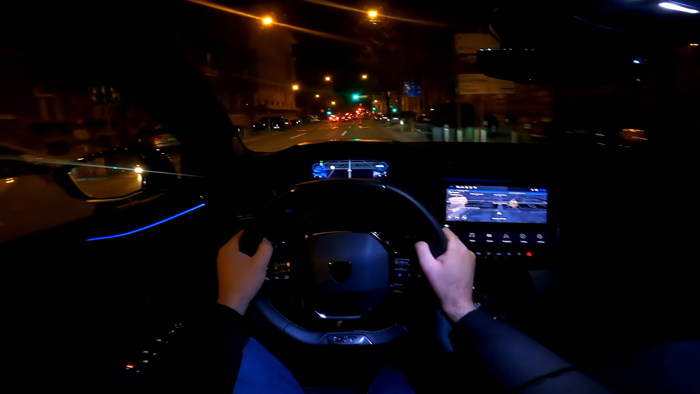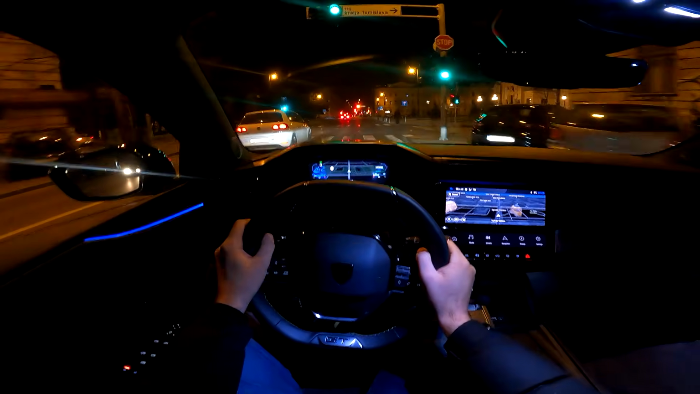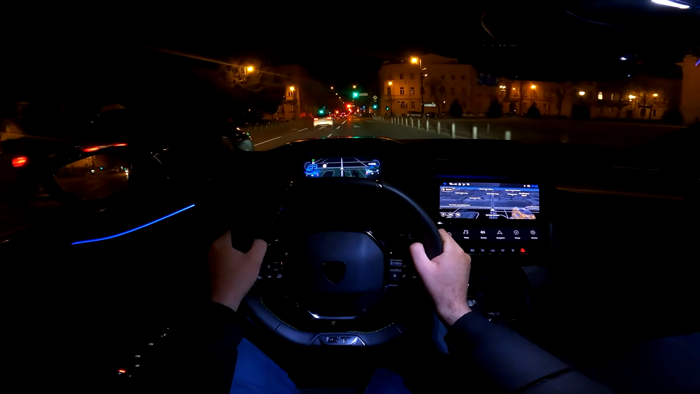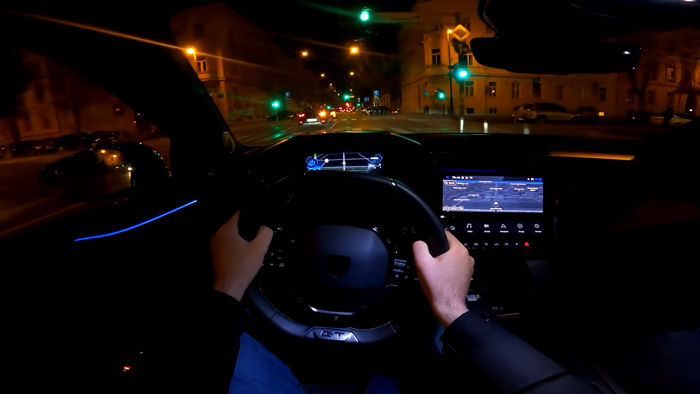And it's really relaxing. We also have a bunch of safety systems. Not sure if you saw, but we have the blind spot assist. You see, we have the orange dot telling us that we have a car in our blind spot.